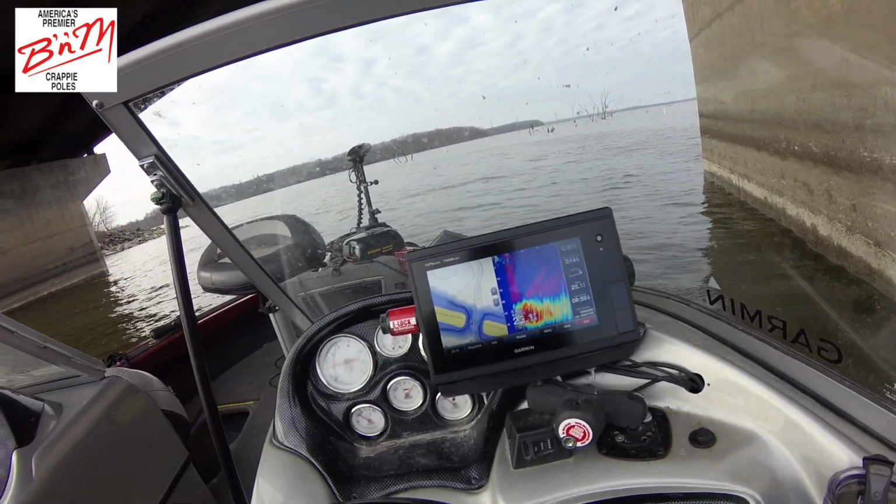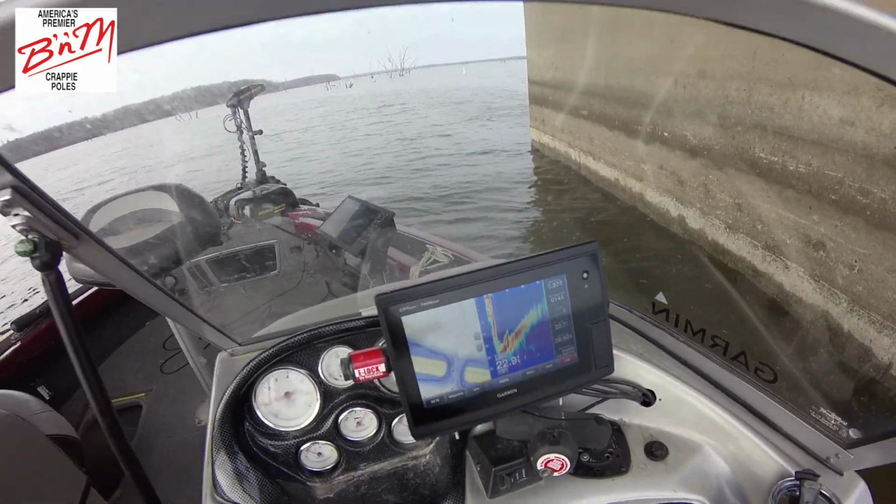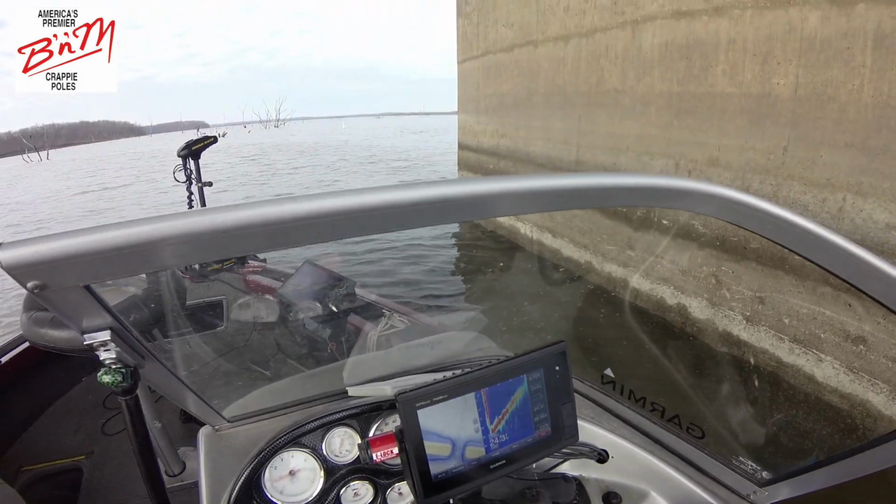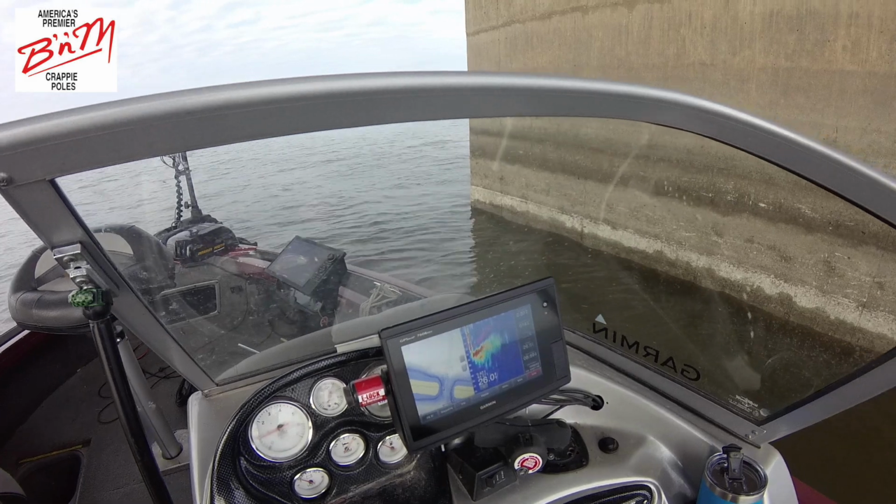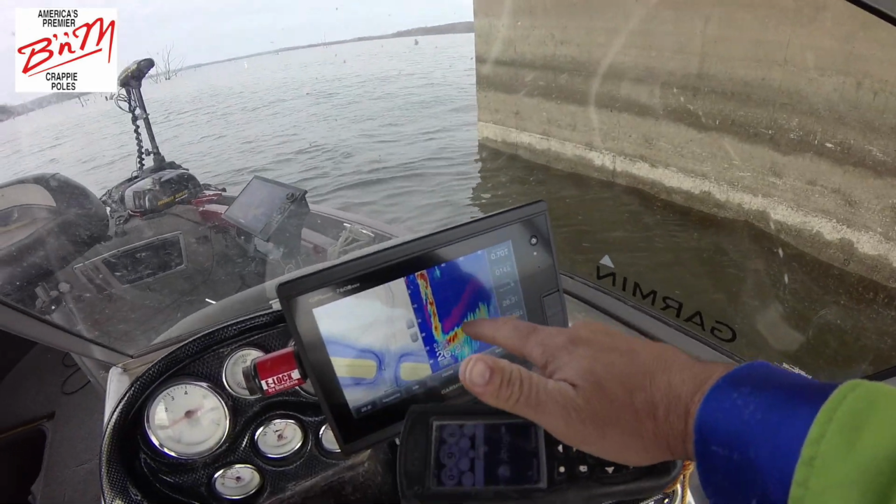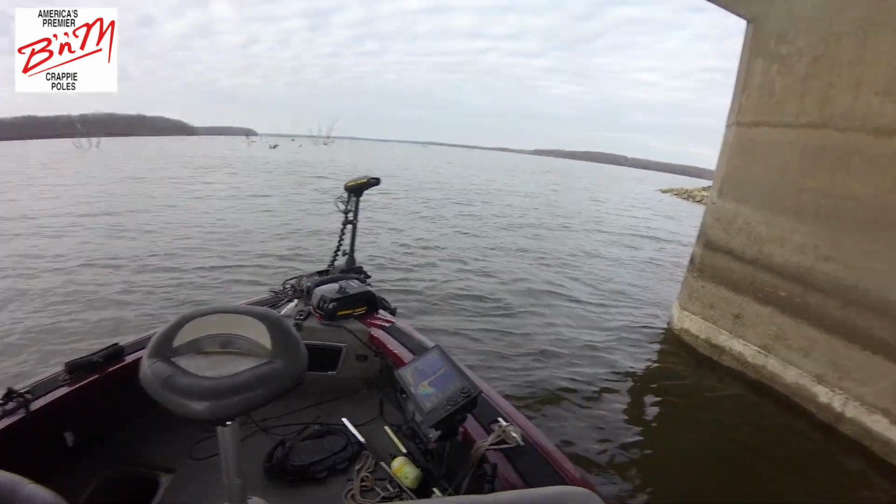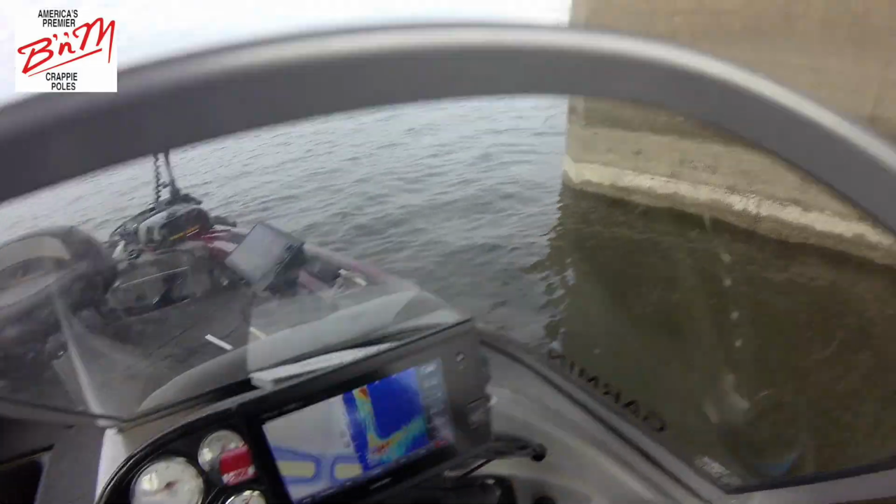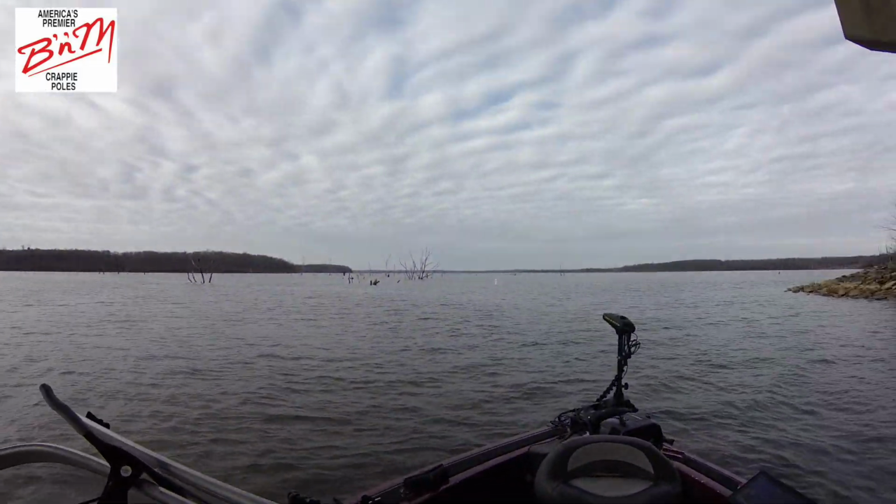and believe it or not, I don't see any fish on this side. There's the bridge piling, there's the bottom, and there's no fish there. See, there's the bridge piling. We're pointed right at it. Boom, boom, boom. And there's maybe one or two along the wall, but nothing like the school we saw right there. So we know we're going to fish that side first.